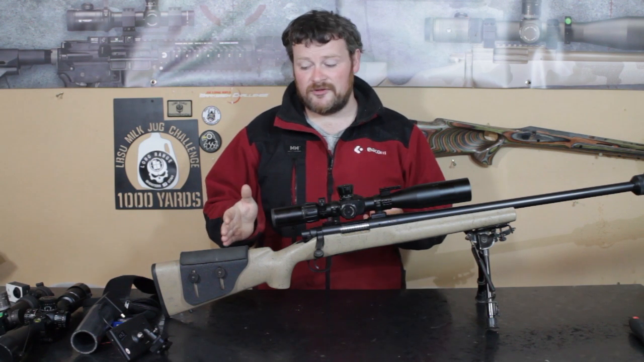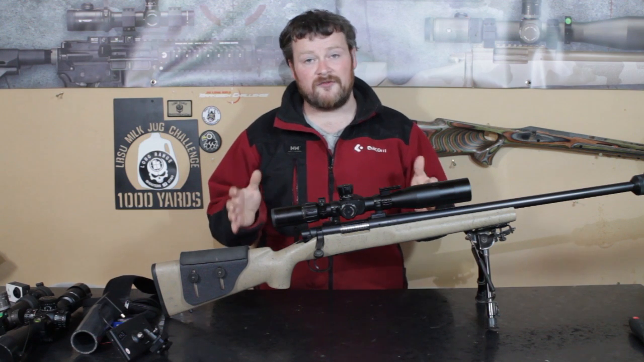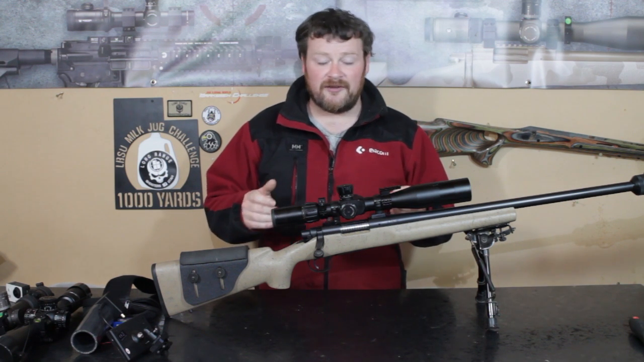But that's pretty much all I have to say about it. It's very easy to use. It does what it says in the box. It is fantastic for medium short range varmints, rabbits, rats.